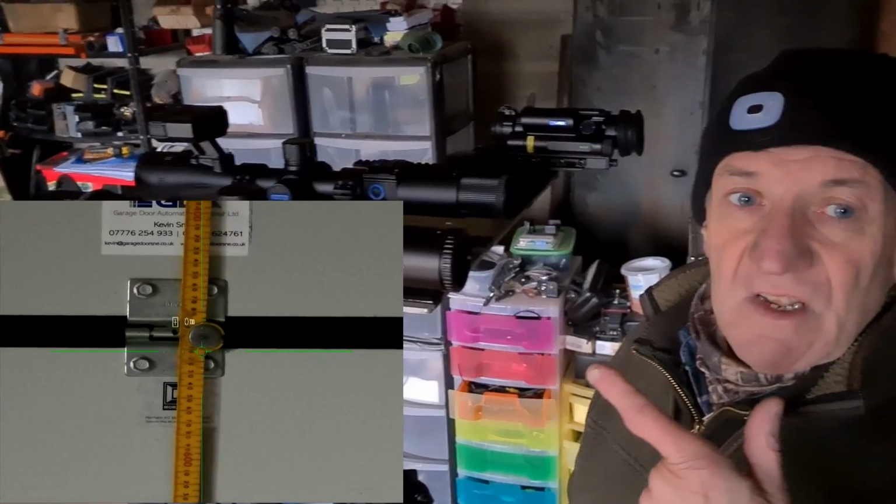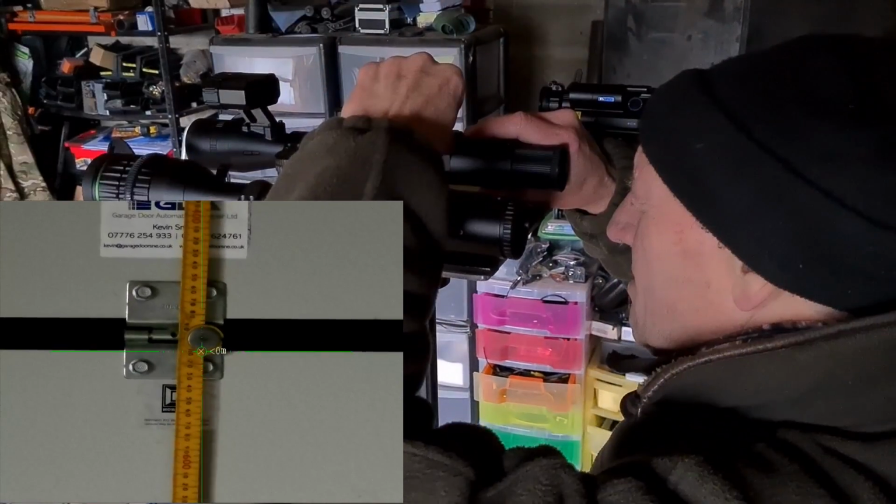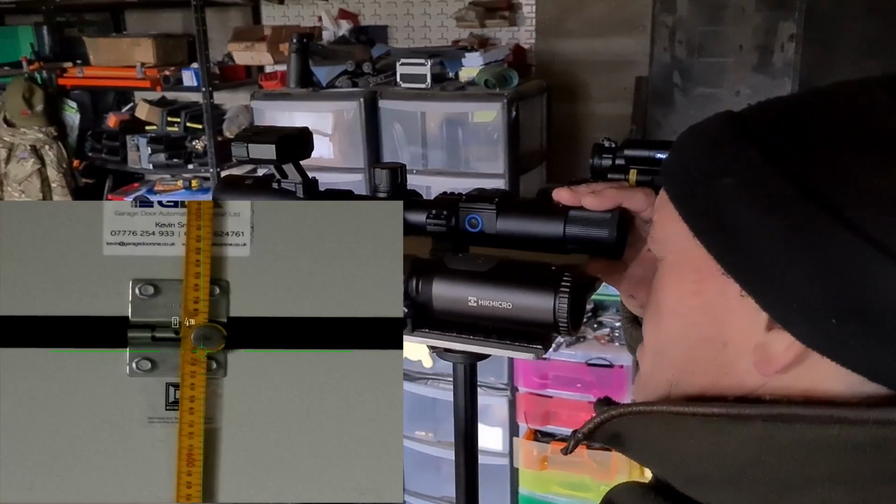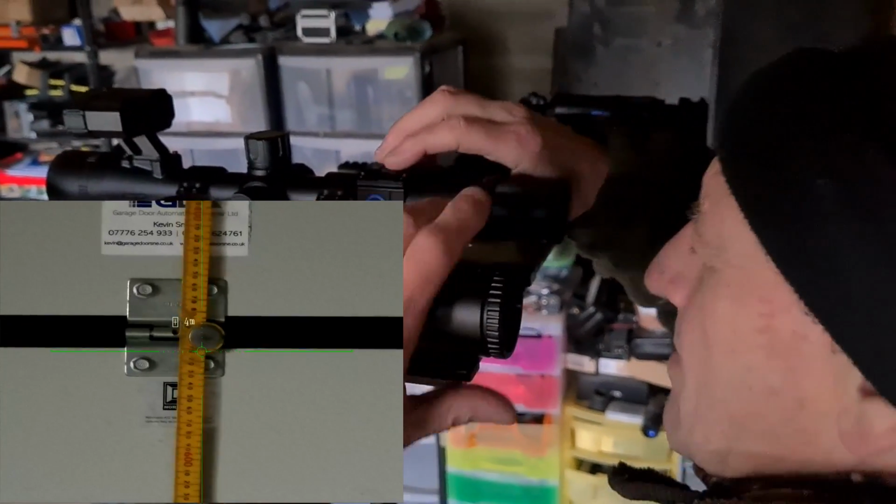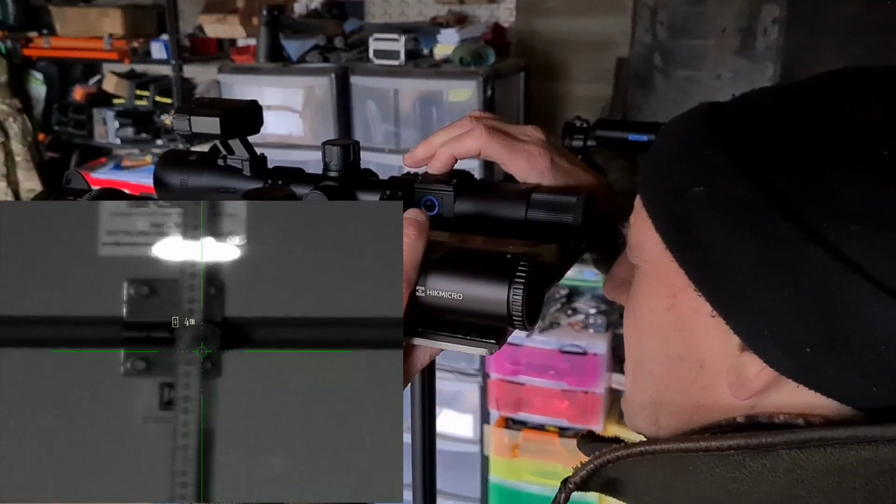You said it was ranging down to 4 metres as well. Oh yeah, if you press the rangefinder it'll range it. The rearmost button is one big button. Oh, it is now, I see it. I can just see it flashing. Before you do anything else, press the front left button and that should put it into night vision mode, and then you'll see the LRF splash more clearly. That's it, me in night vision.